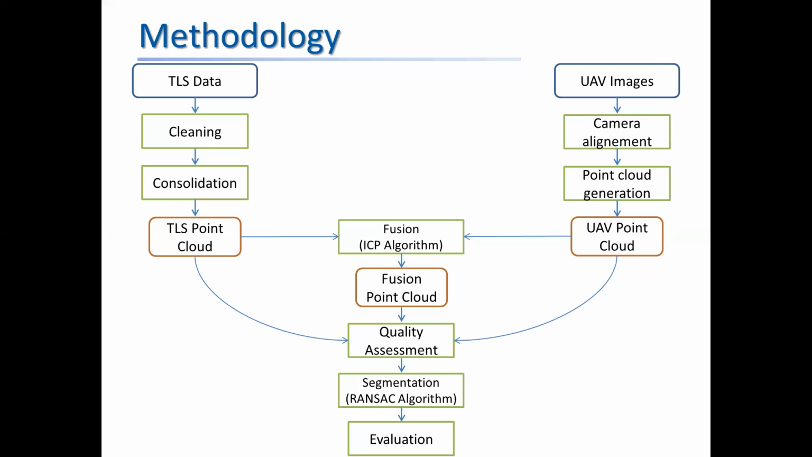For the quality assessment, we realized a cloud-to-cloud comparison on the totality of the two point clouds obtained by drone images and by terrestrial laser scanner. To estimate the accuracy of the 3D model obtained, we compared the distances between the point cloud obtained by TLS, by drone images, and the merged point cloud to a reference mesh model using the cloud-to-mesh distance function.